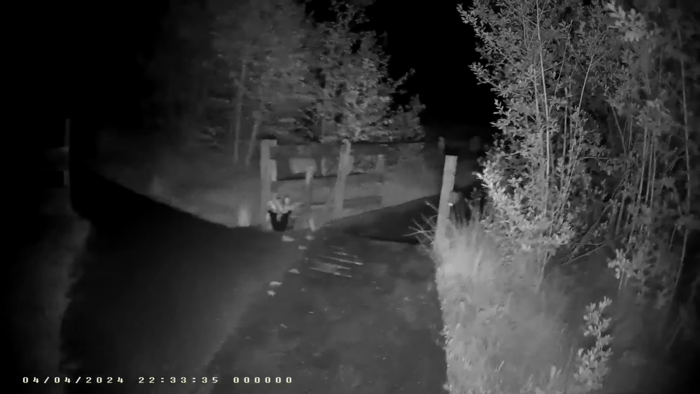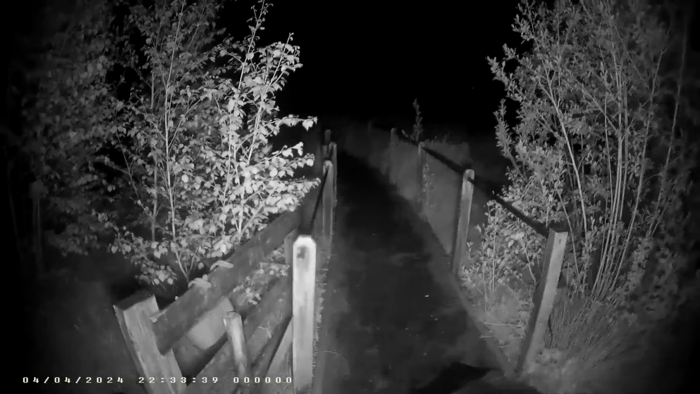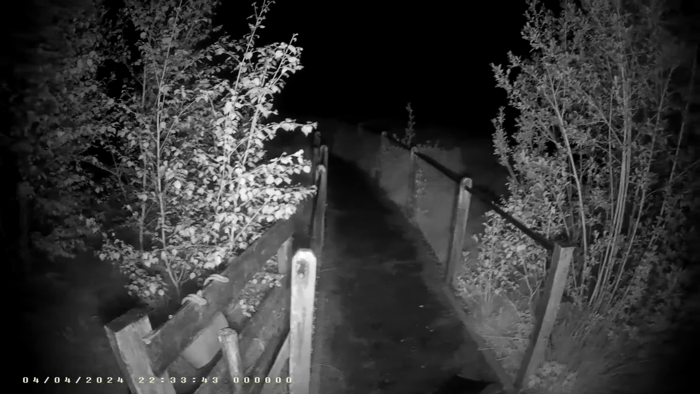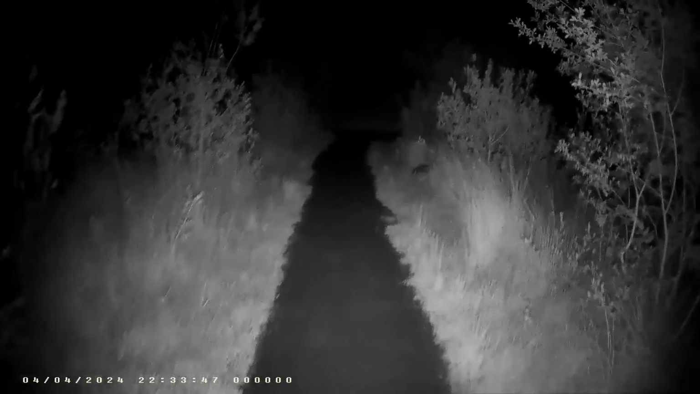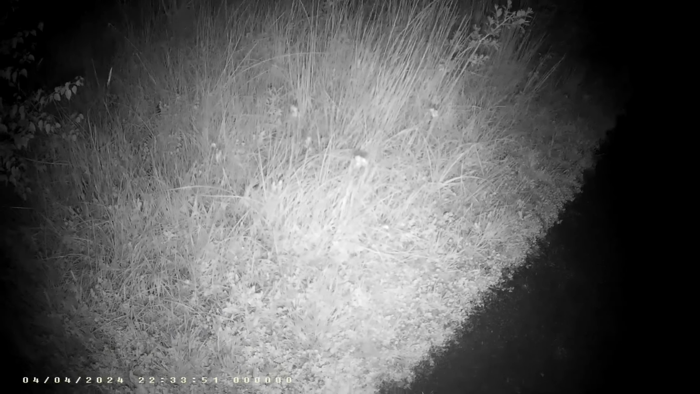That's a shortcut back over to the round tower and that. Bog cotton. That's what we call it. See it? That's what we call it, bog cotton.